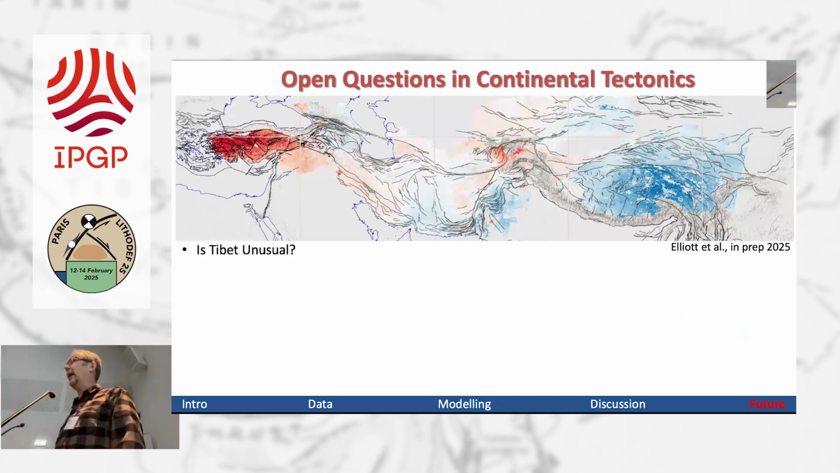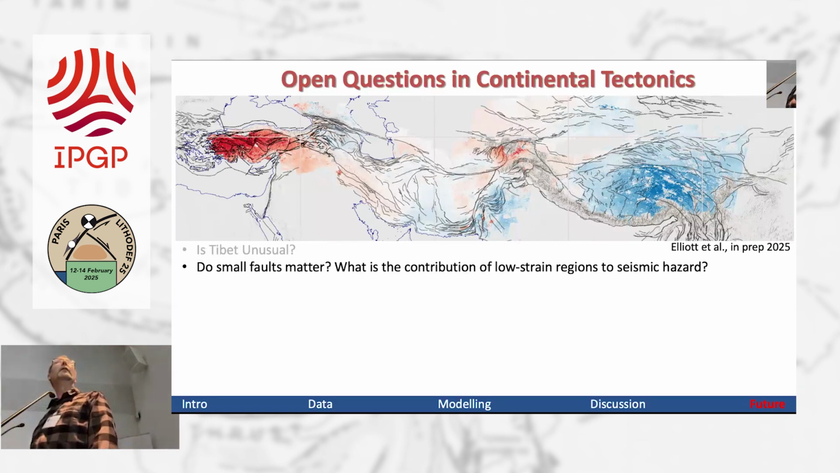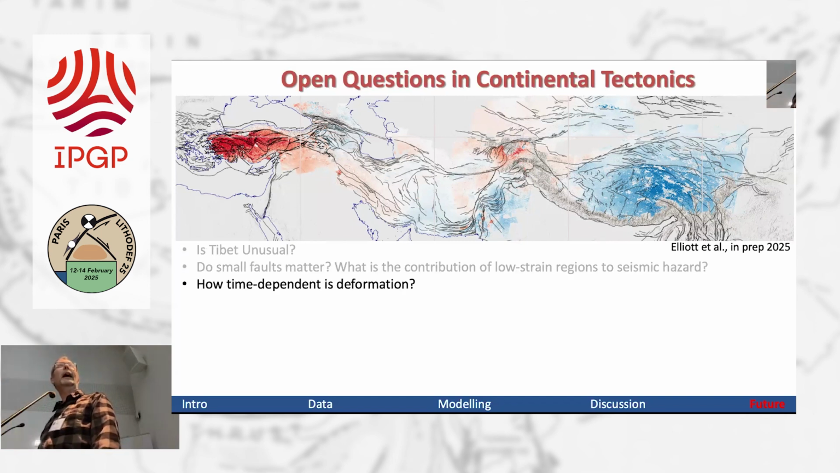So questions: is Tibet just unusual? Is it fundamentally different? Do small faults matter? What's the contribution of low strain regions? How time dependent is deformation? We've essentially been trying to argue it's static, but I think as we get longer and longer time series, we'll see that that's not the case.